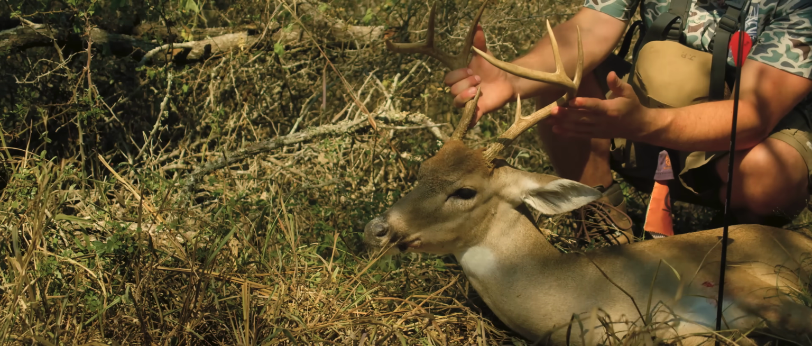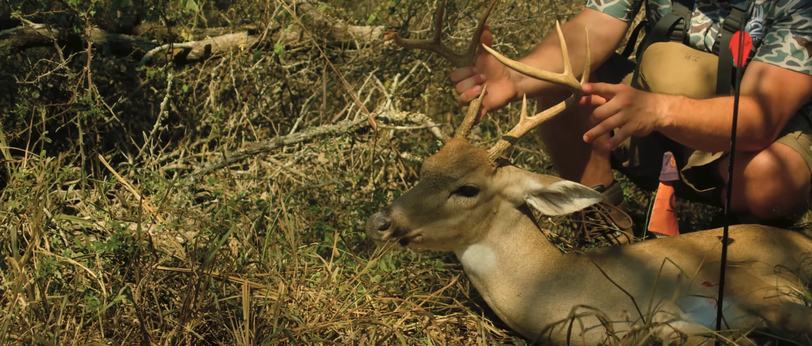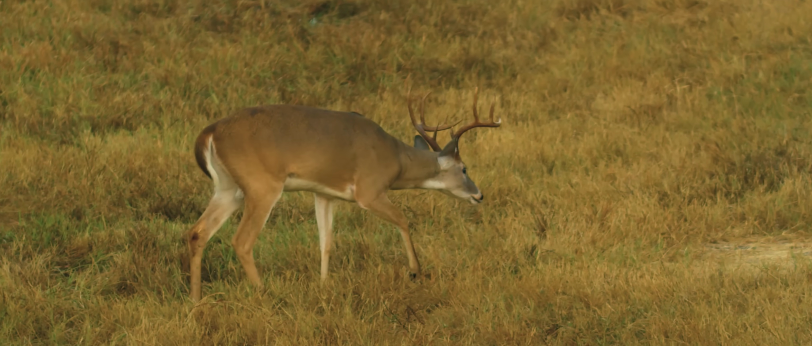All right, this is actually the perfect buck to take out here. Very thin horned, he's narrow, he's short tined, he's just an 8-point. As you could see, there were plenty of bucks in front of me. Okay, this place actually has kind of like a buck problem, if you will.